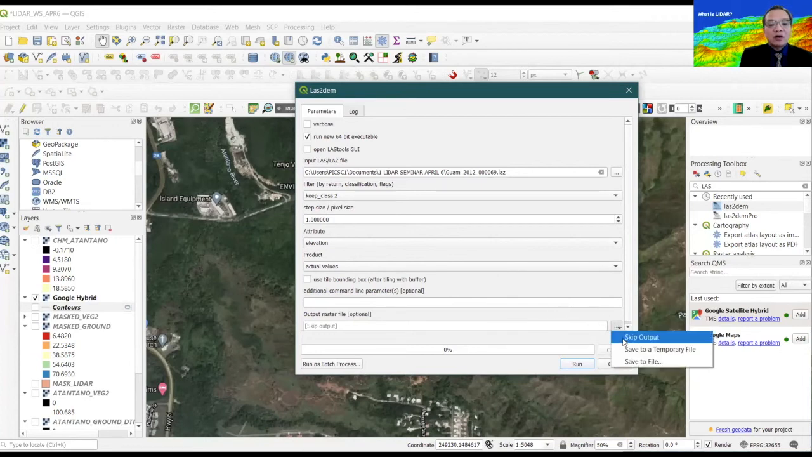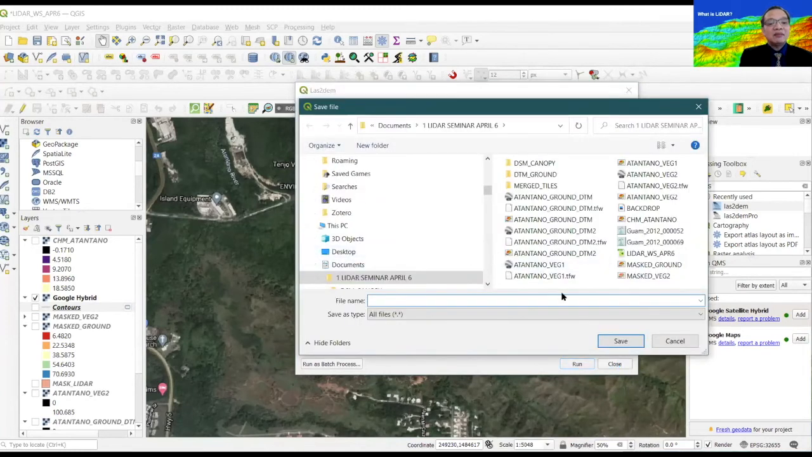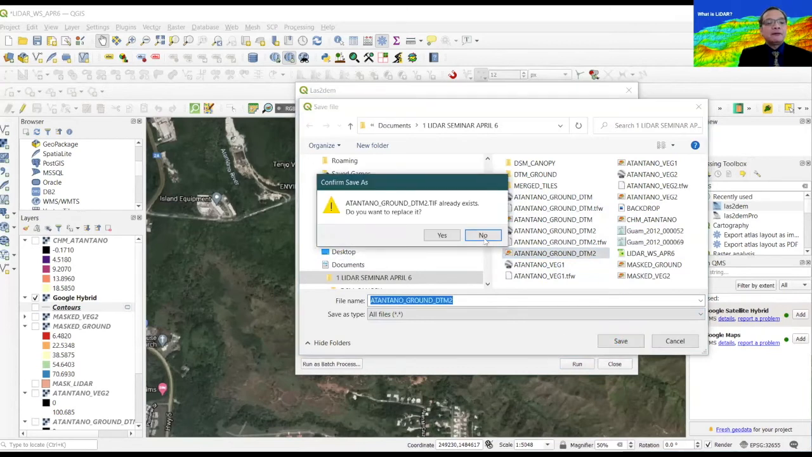If you click the output name, you can save it to a file, give it a file name, in which case I give it, say, Atantano ground, ground DTM, for example. And okay, so I've made some conversions already to save time.